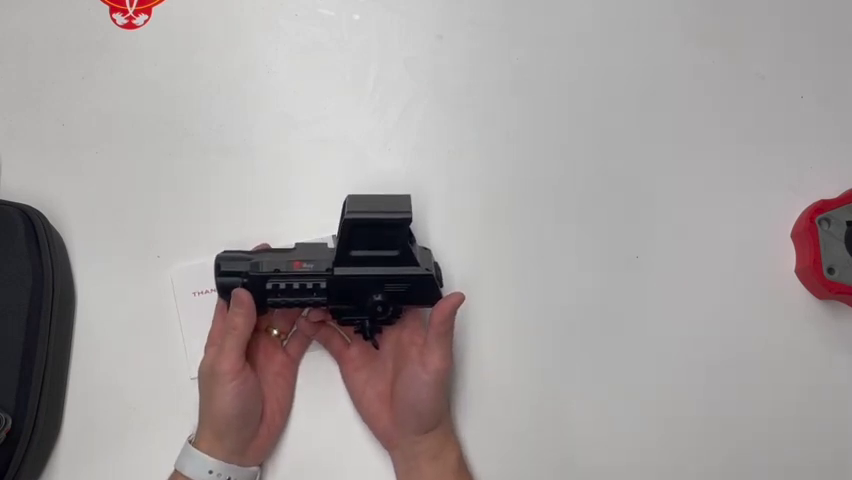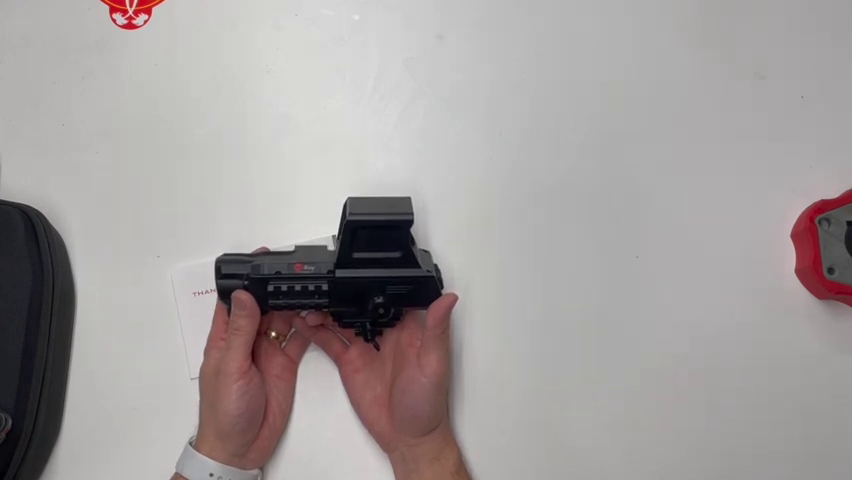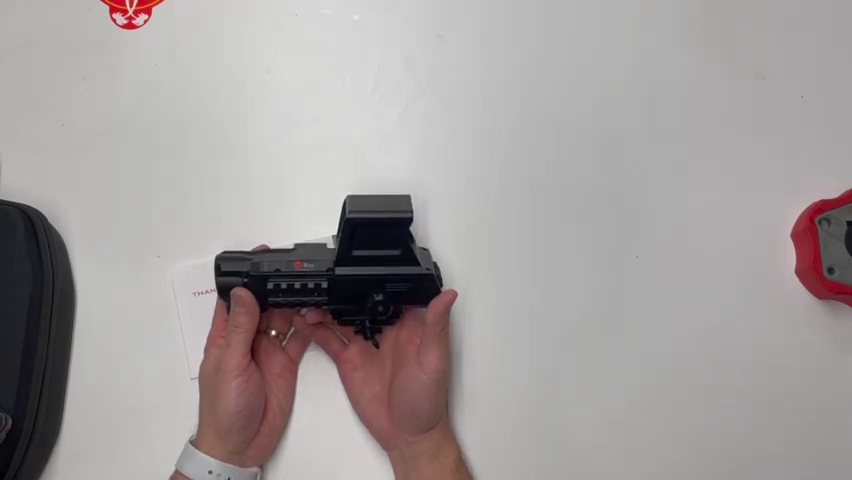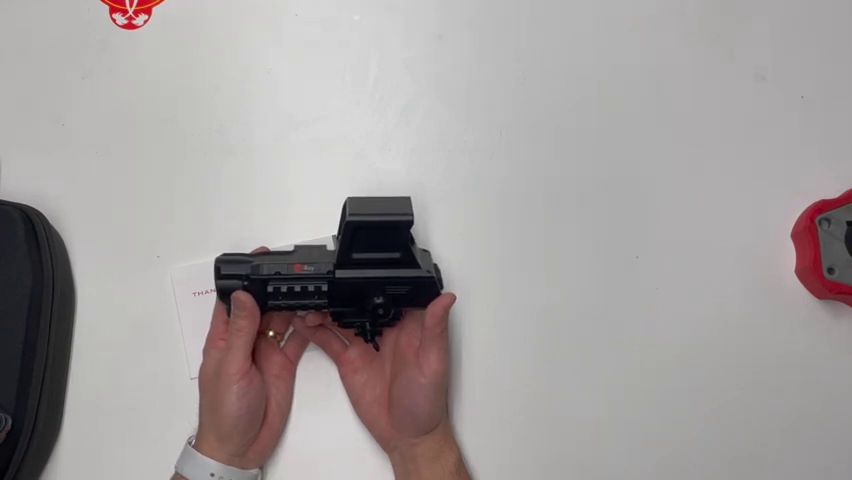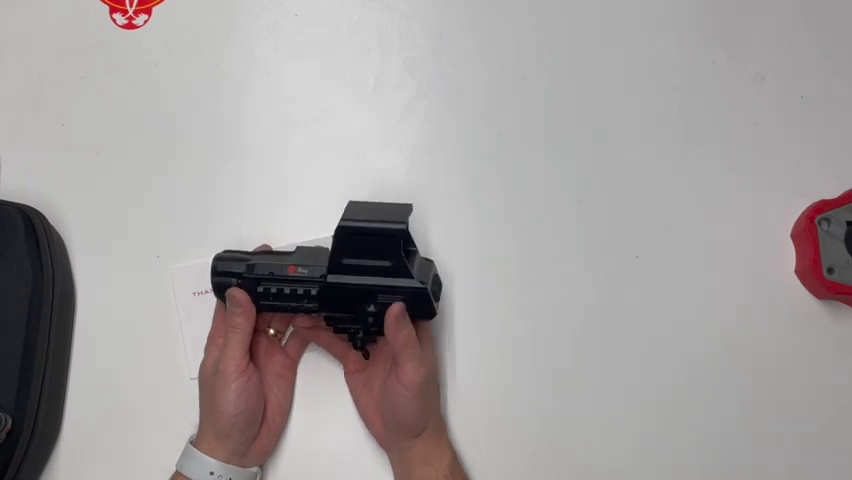It's pretty much like having a magnifier and a red dot. It's about the same weight. If you have an LCAN Spectre, or you know what it's like to handle one of those, it's super close in terms of weight. But you carry that capability with you everywhere, so it's kind of up to you what you want to do.